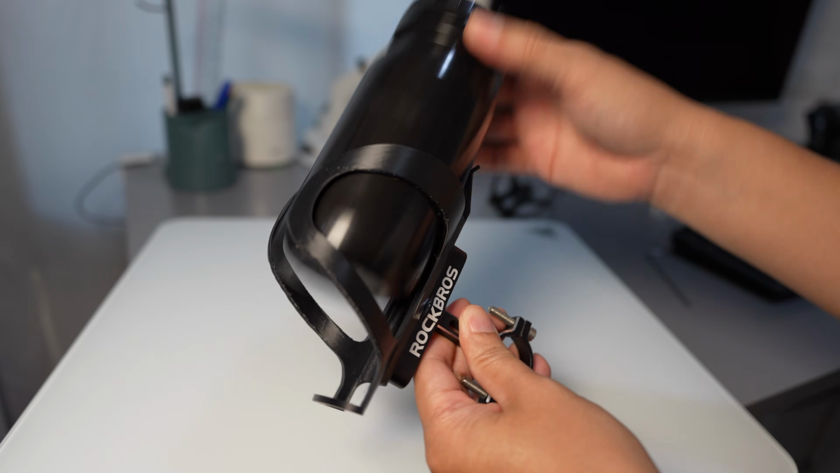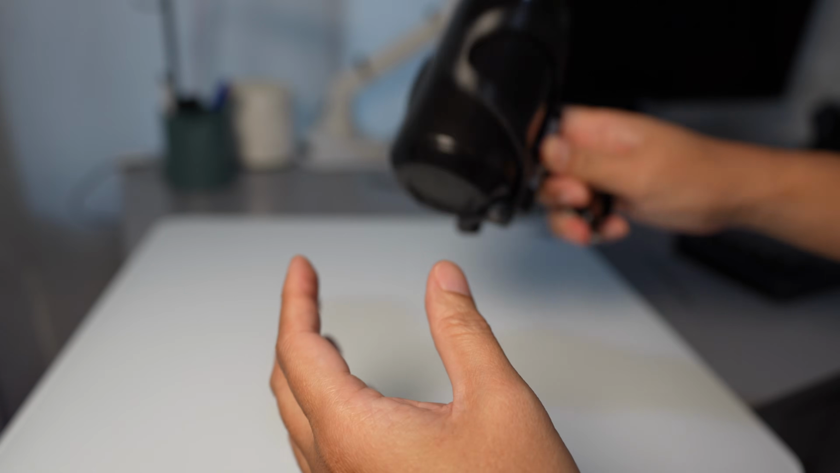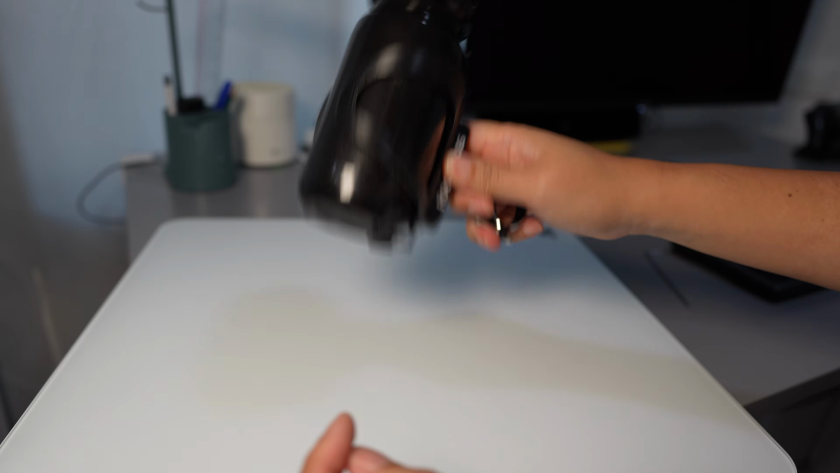I think it's not too bad. I mean, it's not going to fall down. There's a lock here, so it's not going to fall.